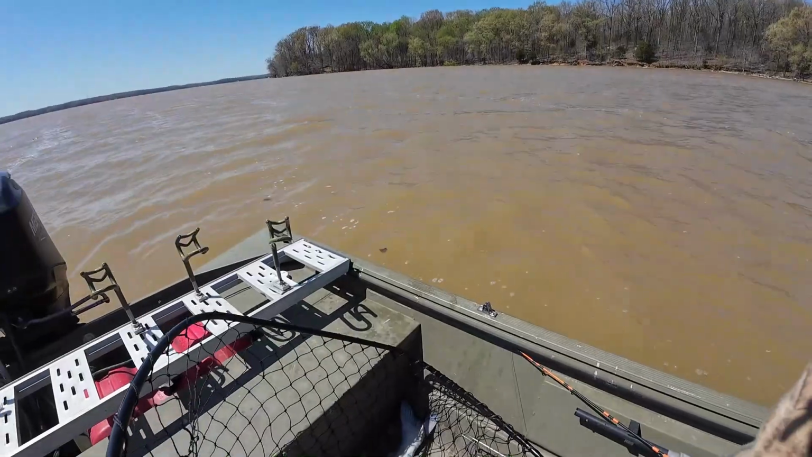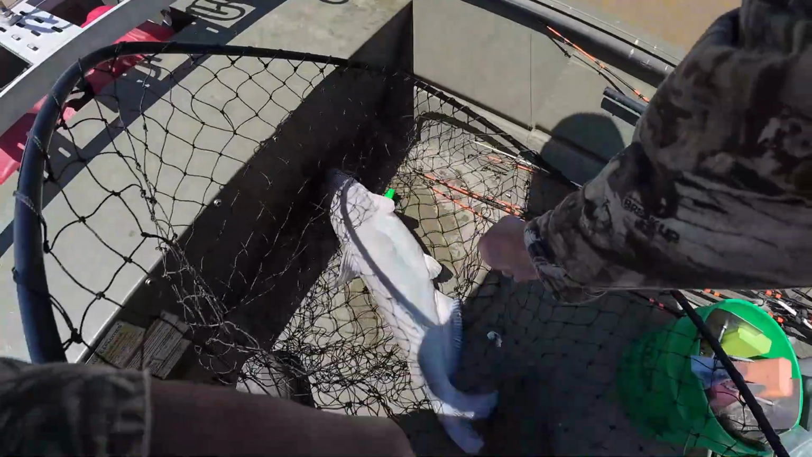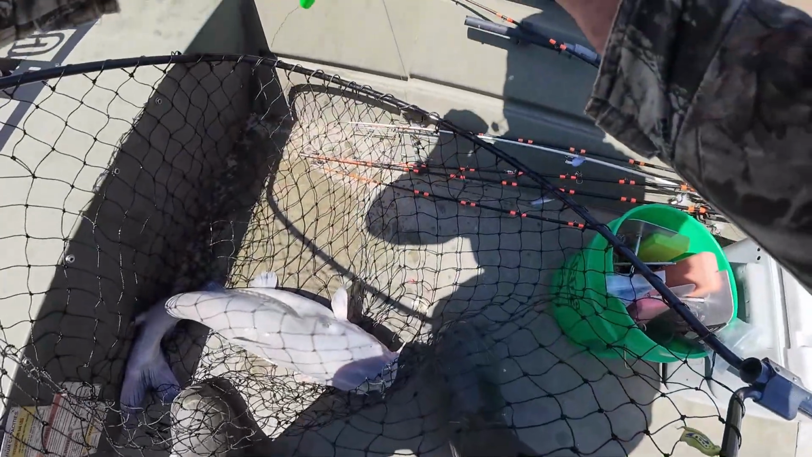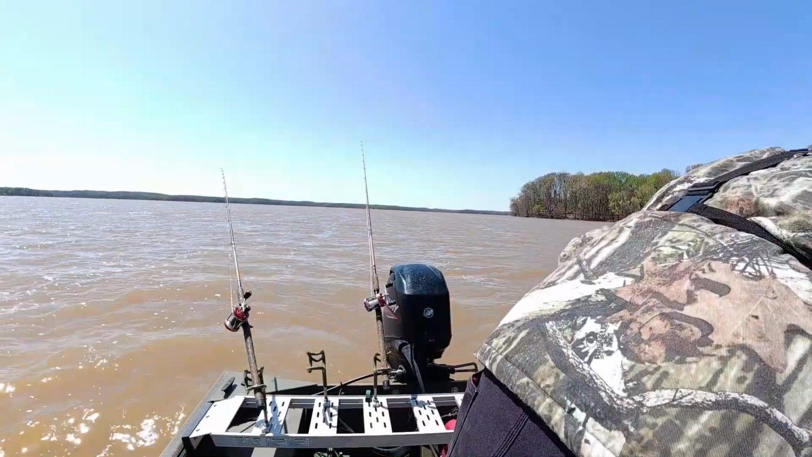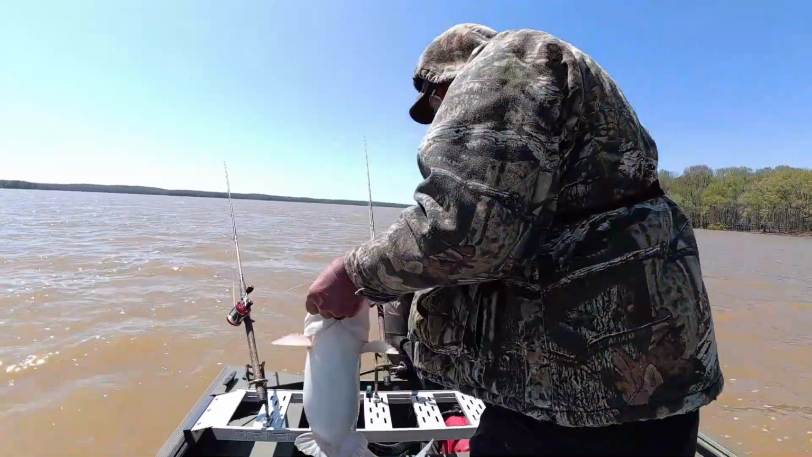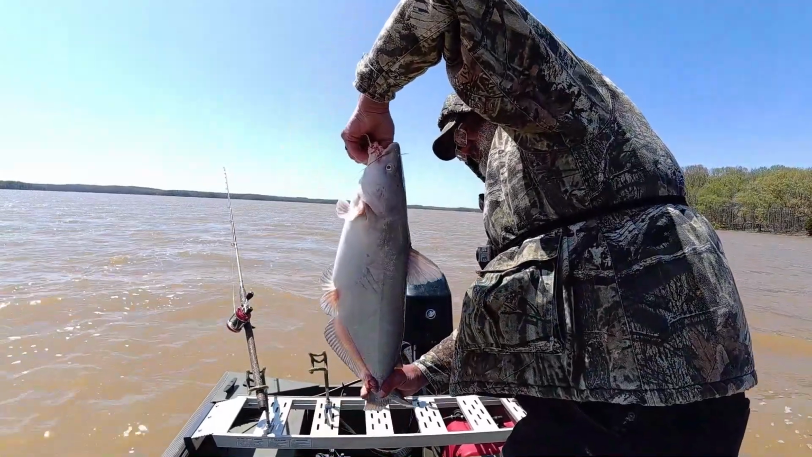Probably go 15. Another good flooded Lake Barkley fish.